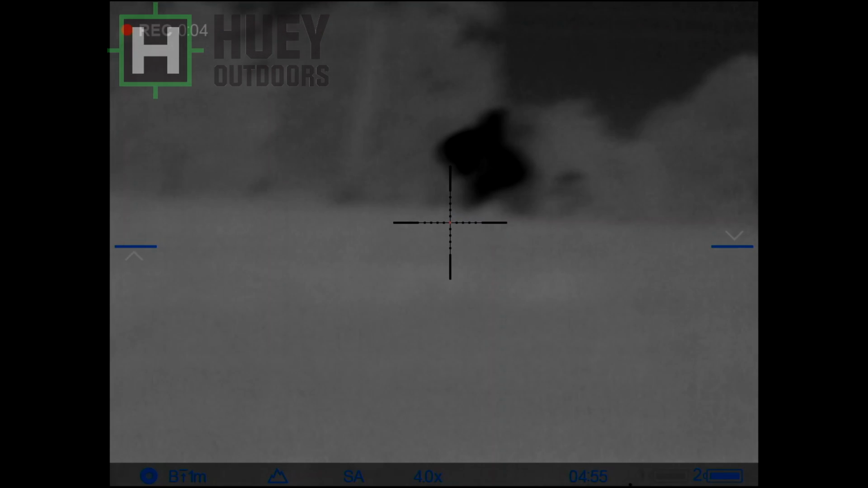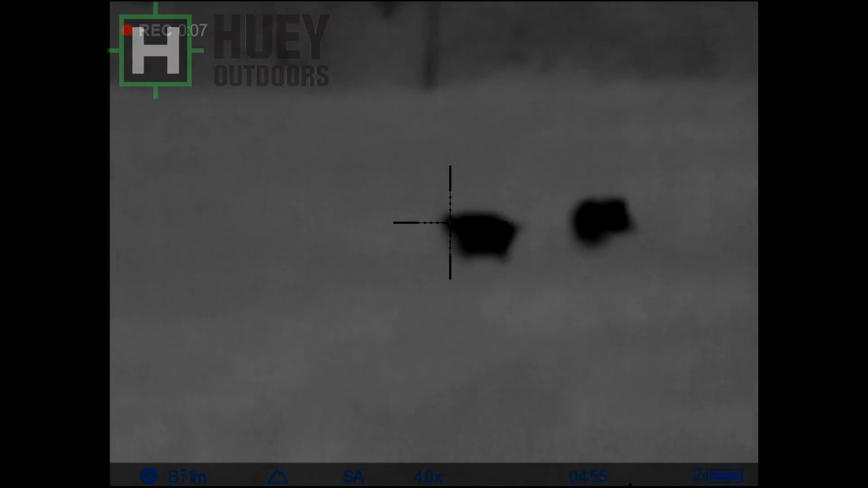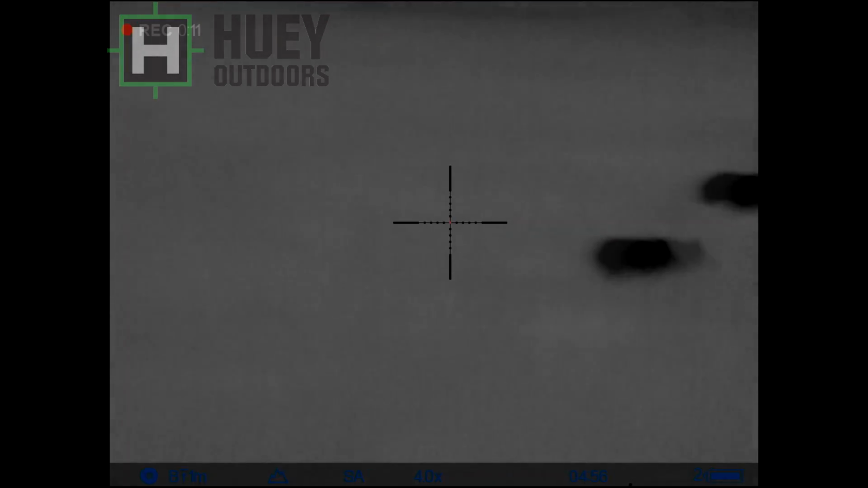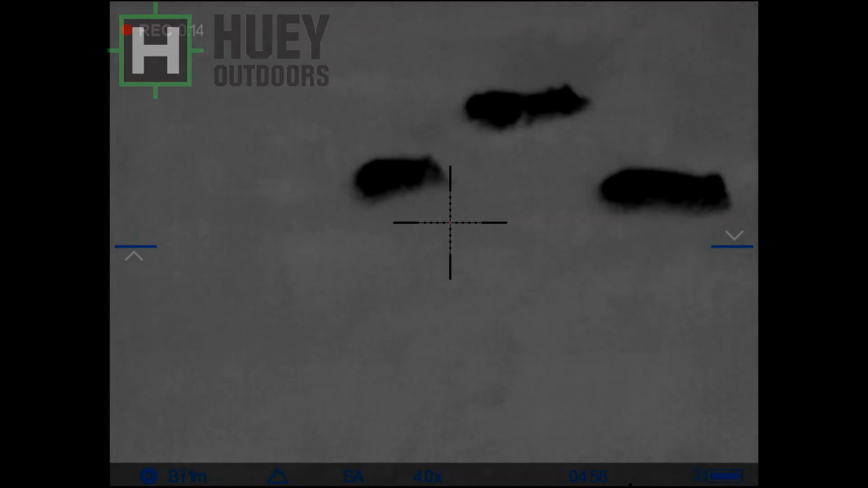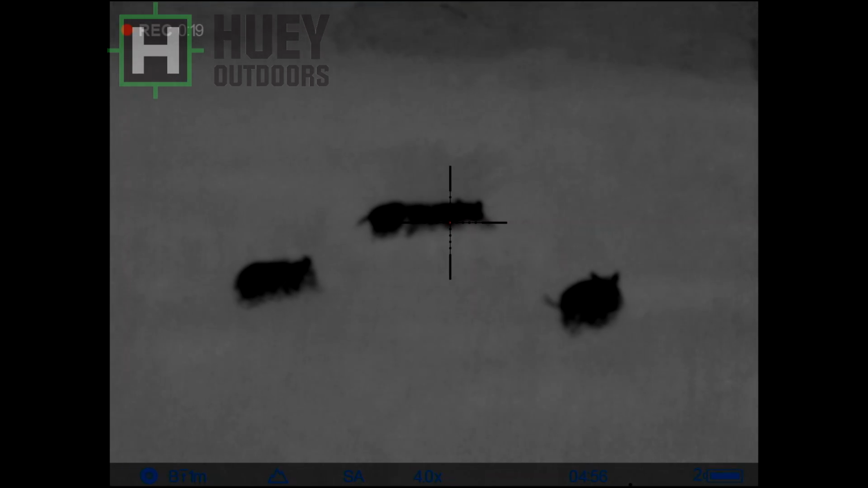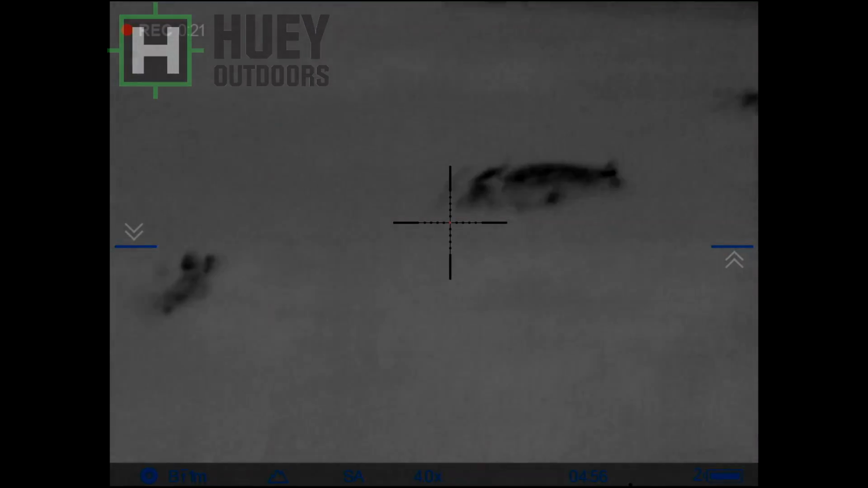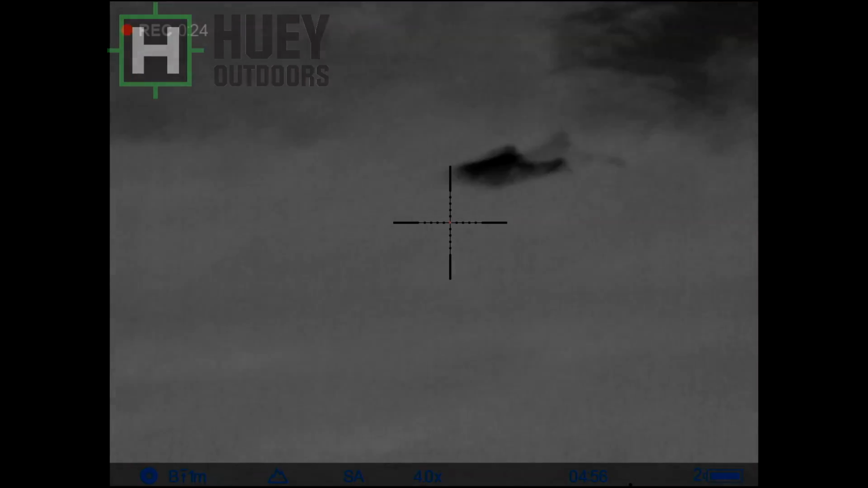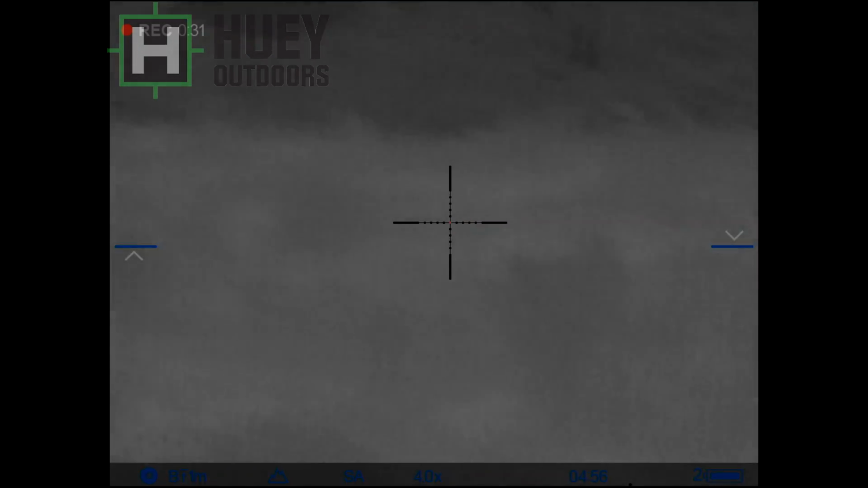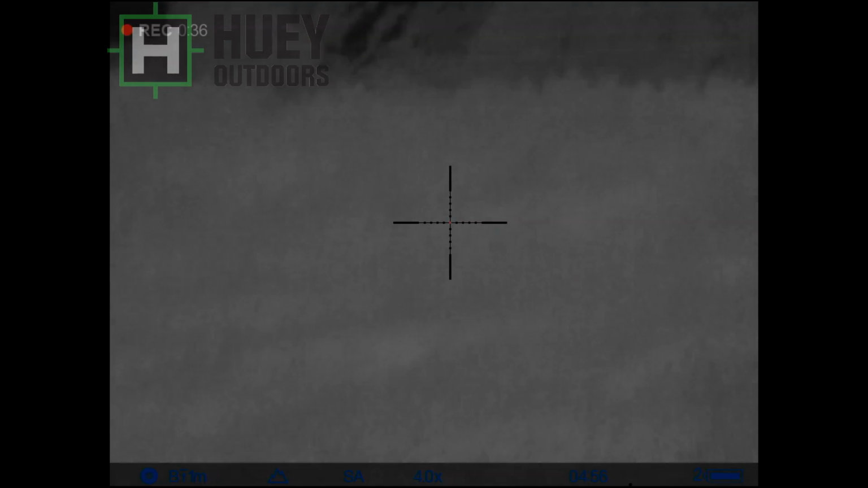And what we've all been waiting for, pigs in the field. These pigs start at somewhere around high 30s, low 40 yard range. The last one will be taken somewhere between 60 and 70 yards on the top part of the hill here. Triple kill! It's very tall grass, but you will notice at 4.5x, I'm having to pan back and forth a lot to find them at this close of range.